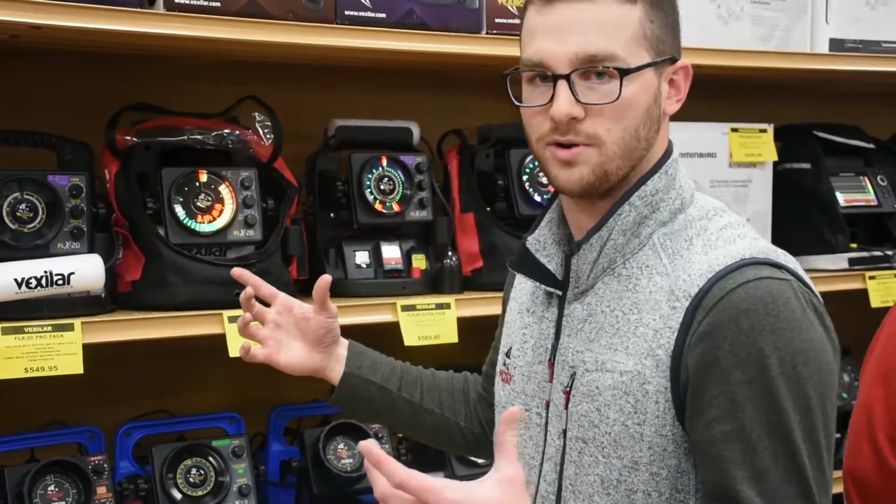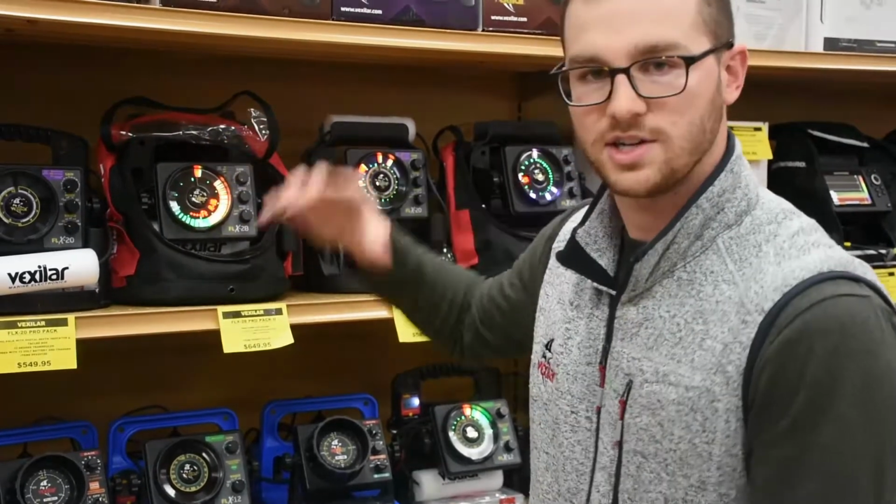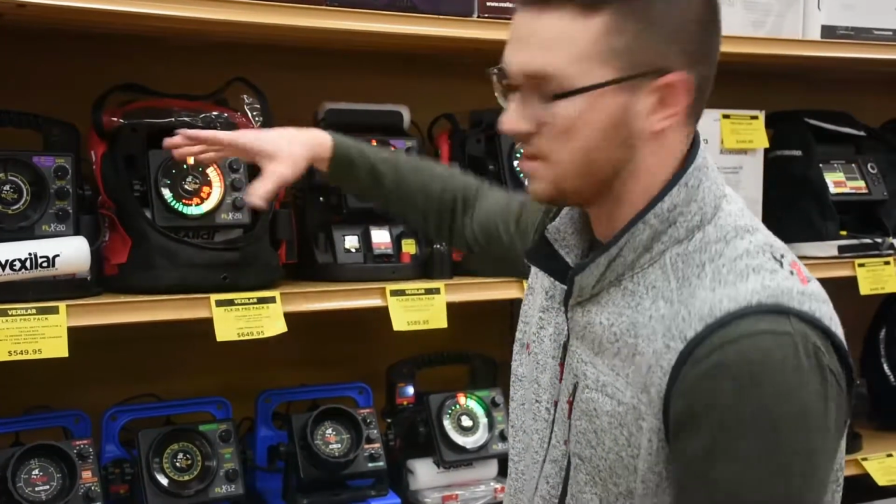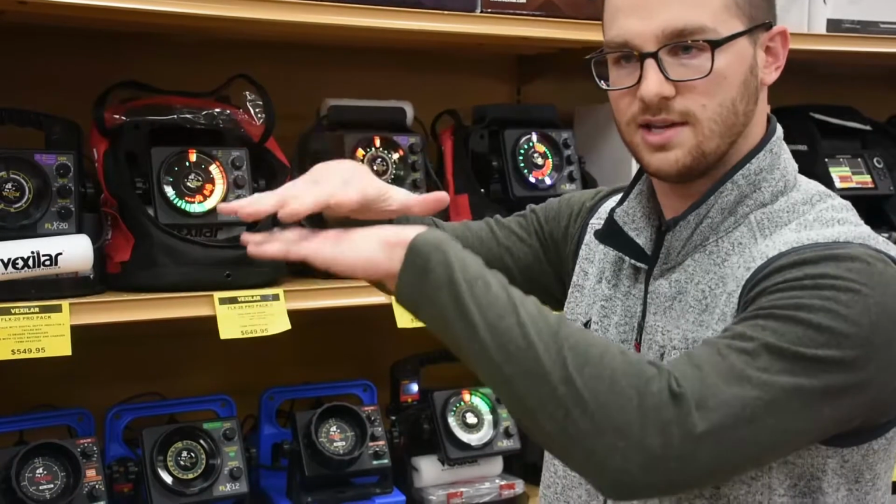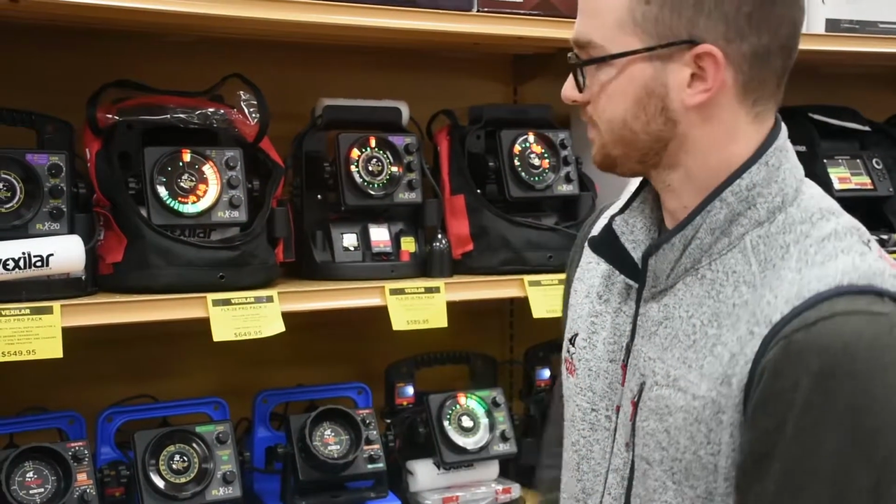The reason that's important is you always want to maximize how much screen you're using. So if you're fishing really shallow, you want to be able to use all of your screen so you can tell the difference between how tight your fish are and how close your lure is to the fish.